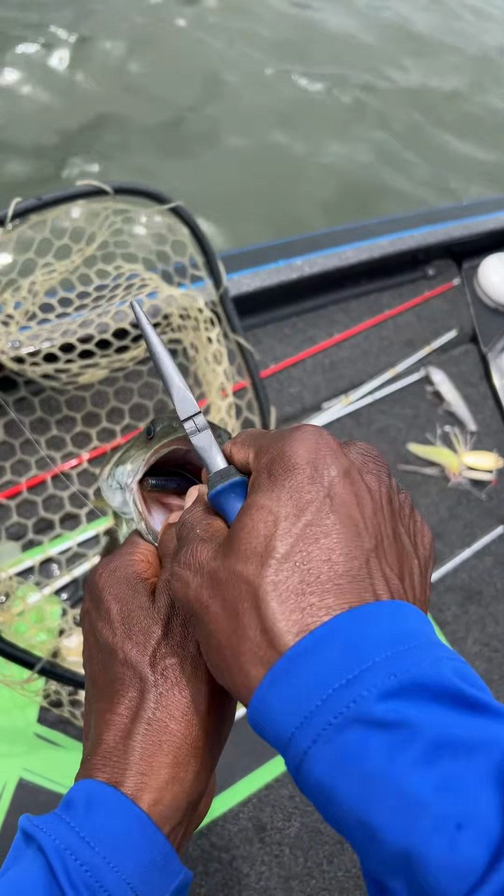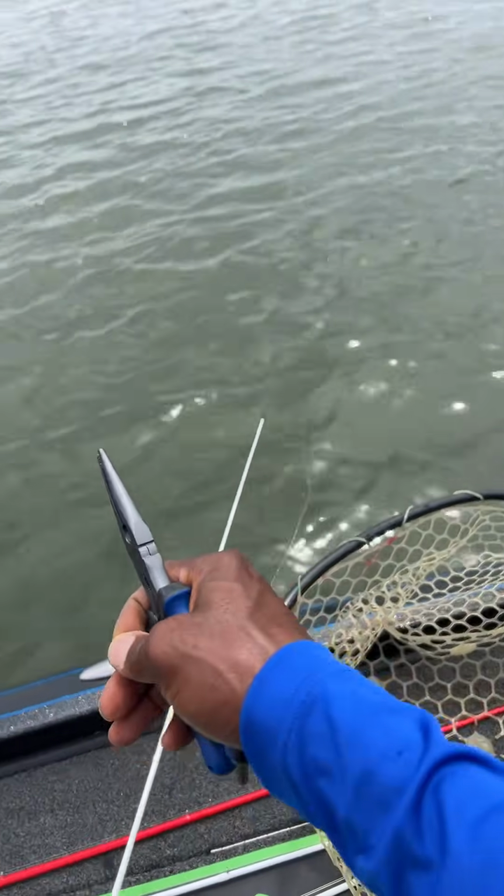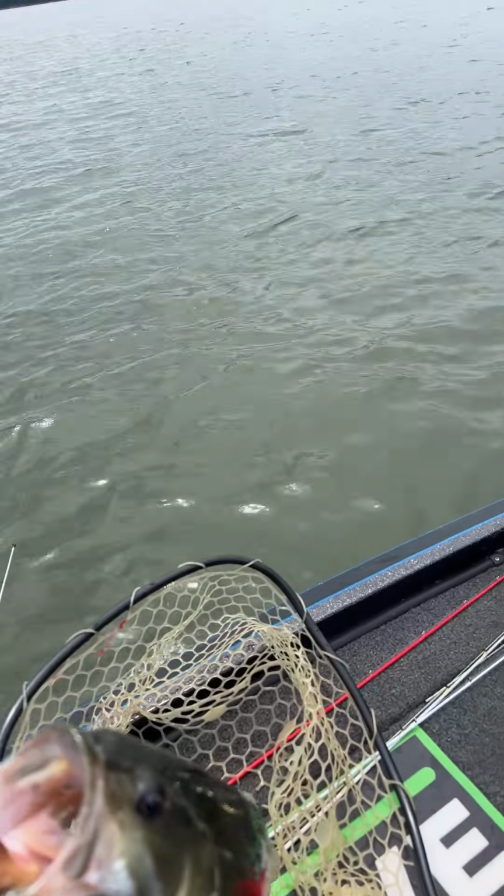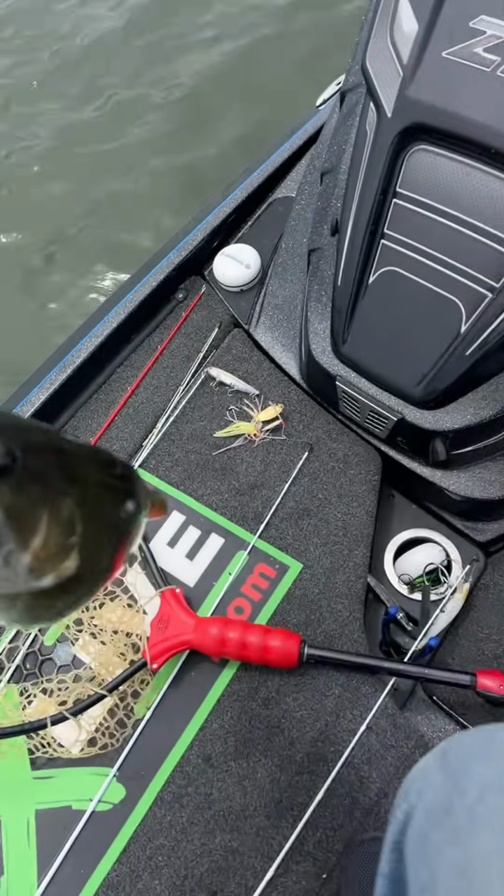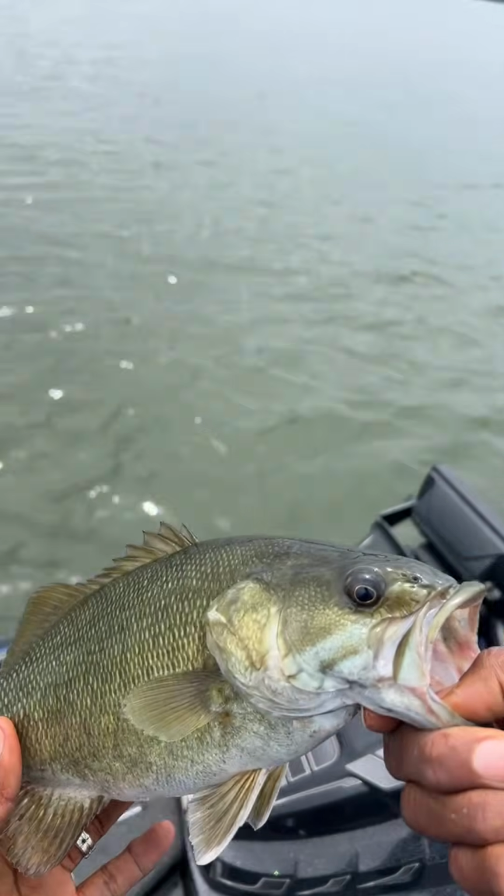Isn't that something? And actually, this is a pretty decent size fish.